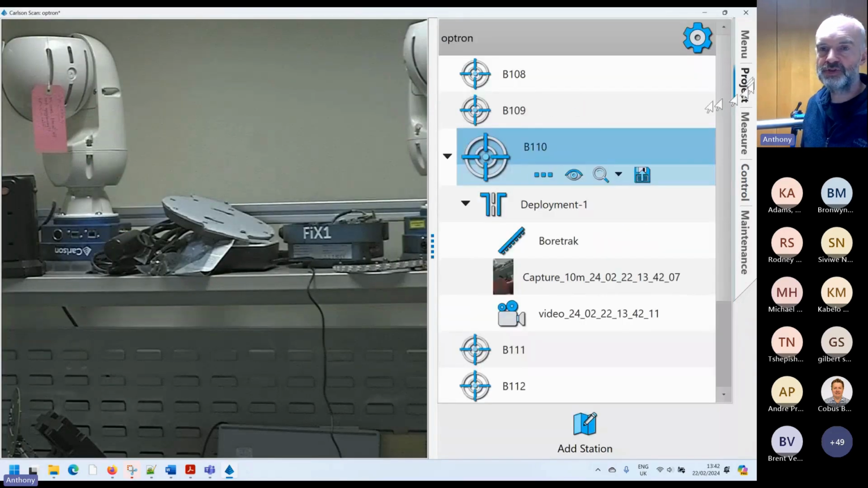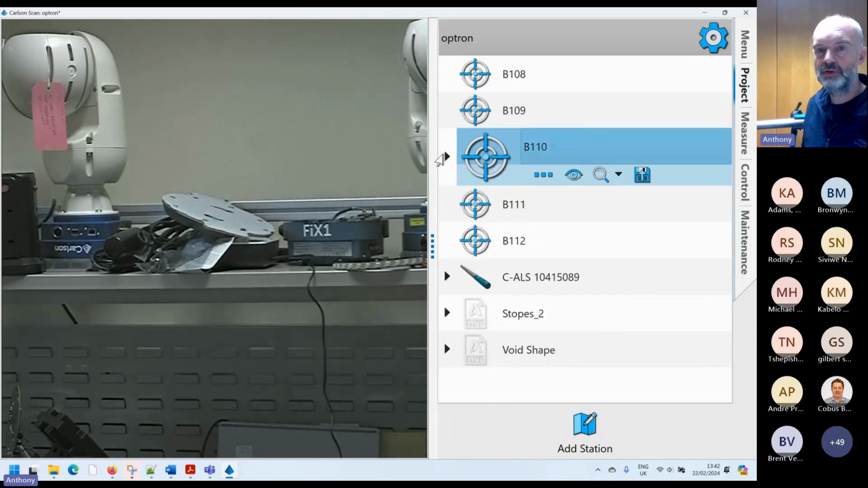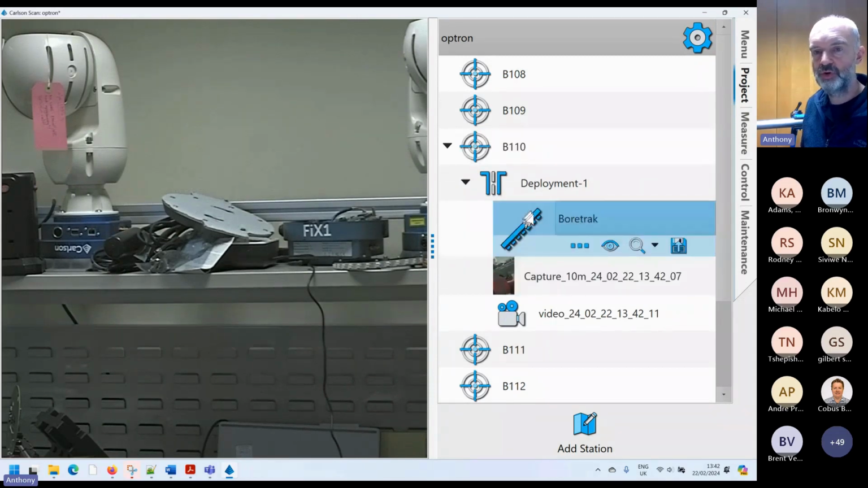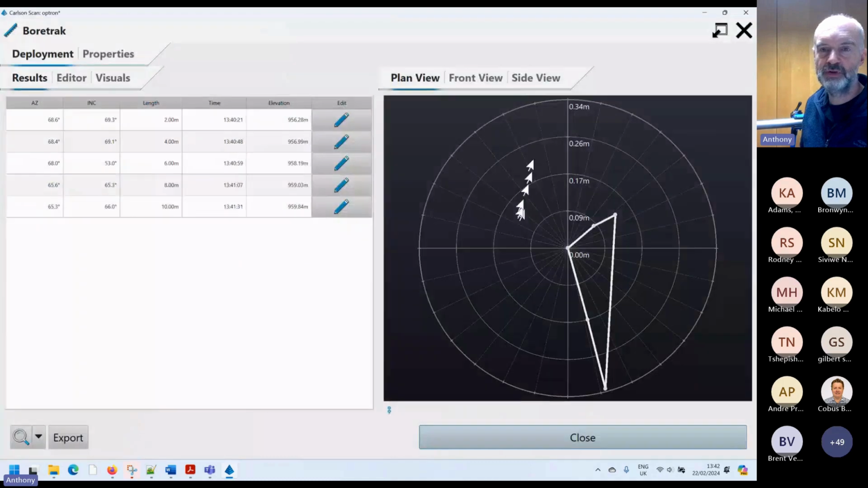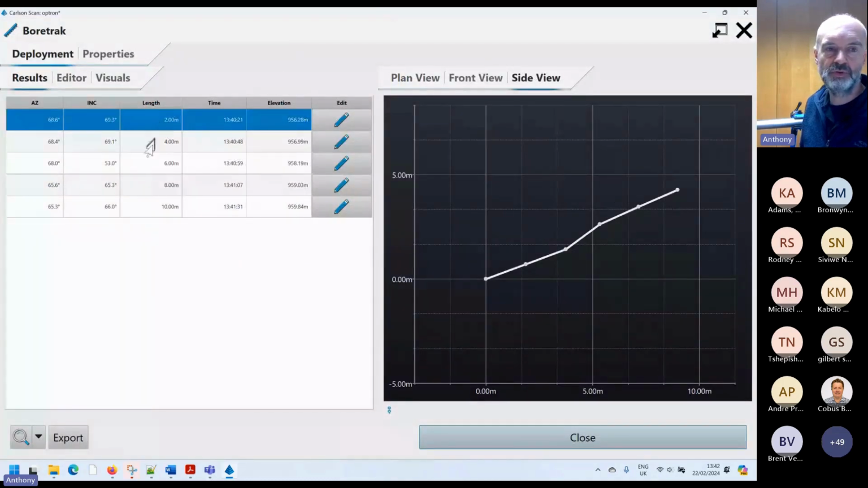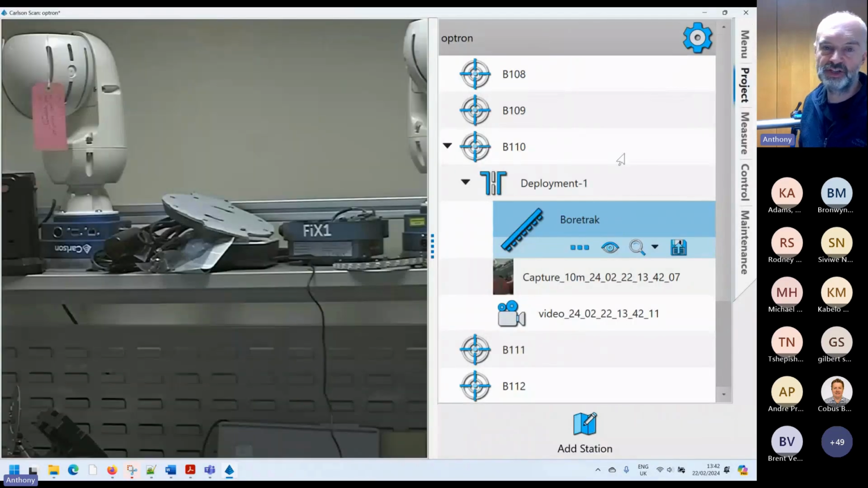So back in the project, everything that we record is recorded in this project tree here. So you can see we're in hole 10. We've taken a screen capture, and we've got a deployment going on here. We've only taken a few readings, but you can see each reading is recorded, and you can go back and analyze where you've been